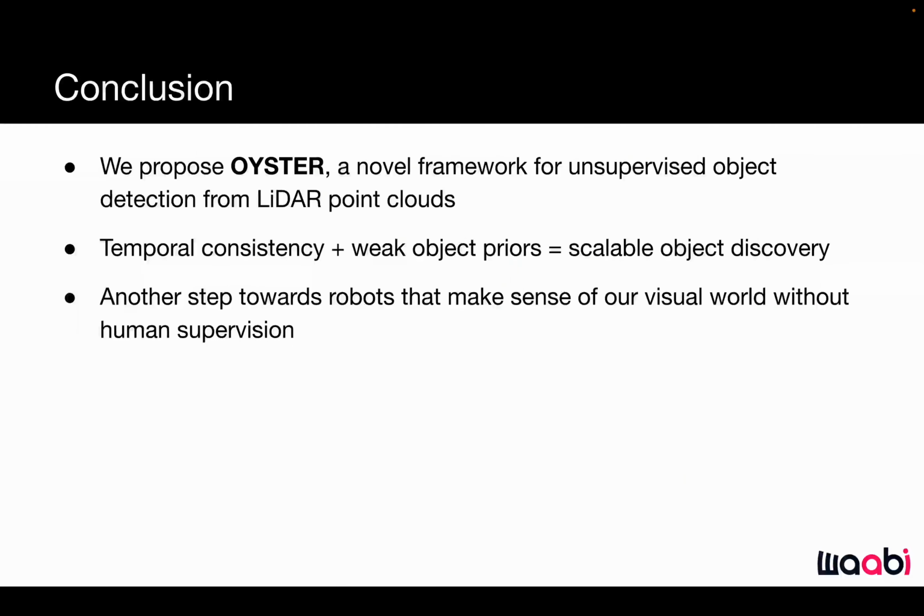In conclusion, we propose Oyster, a novel framework for unsupervised object detection from LiDAR point clouds. We show that self-supervision, based on temporal consistency, can be combined with weak object priors to enable scalable object discovery, which significantly outperformed prior methods. Our work is another step towards robots that make sense of our visual world without human supervision.